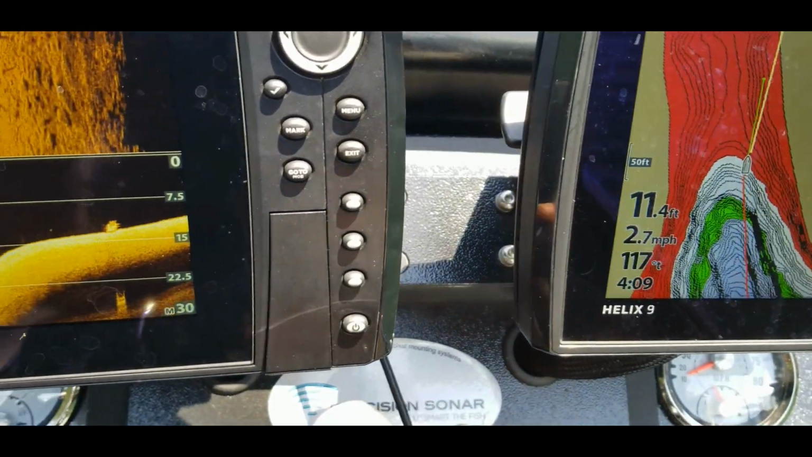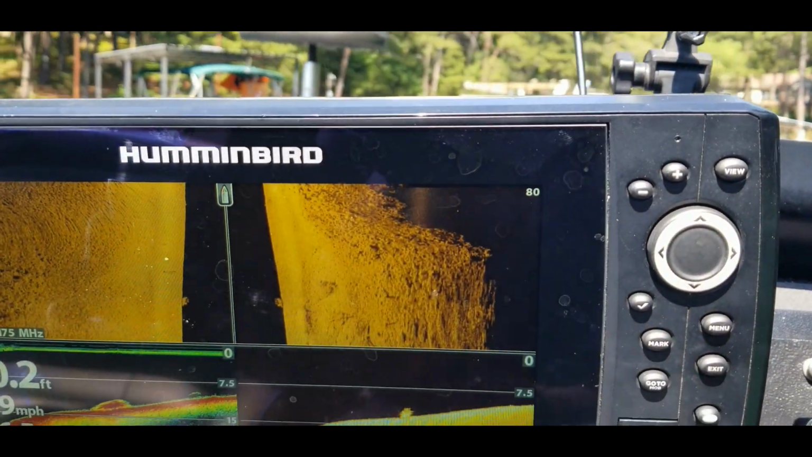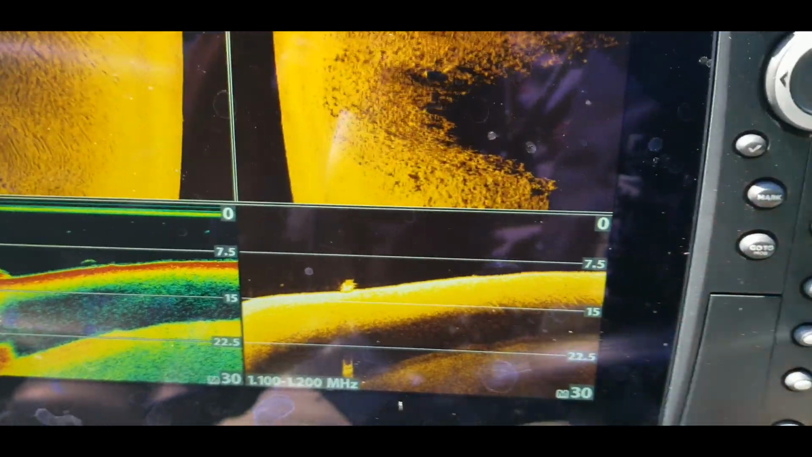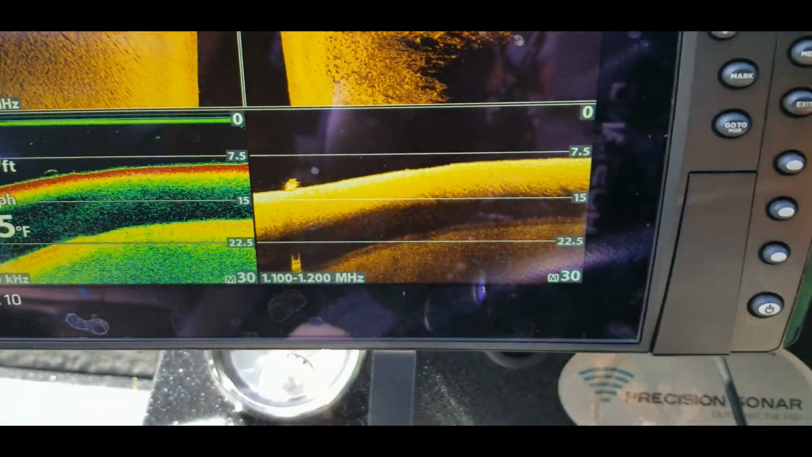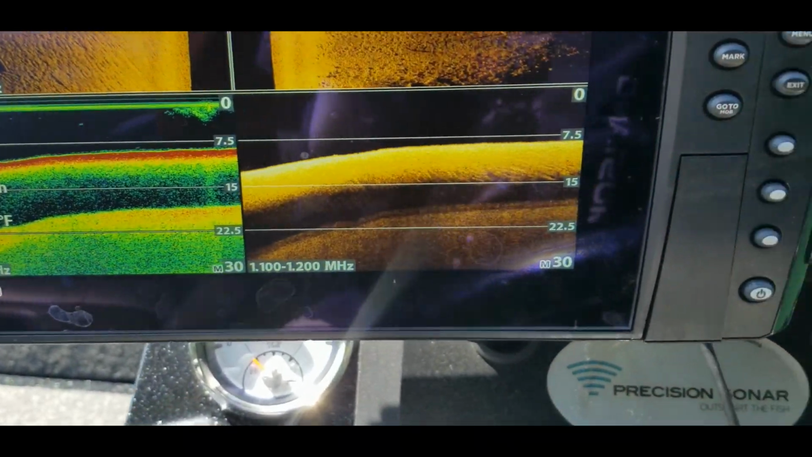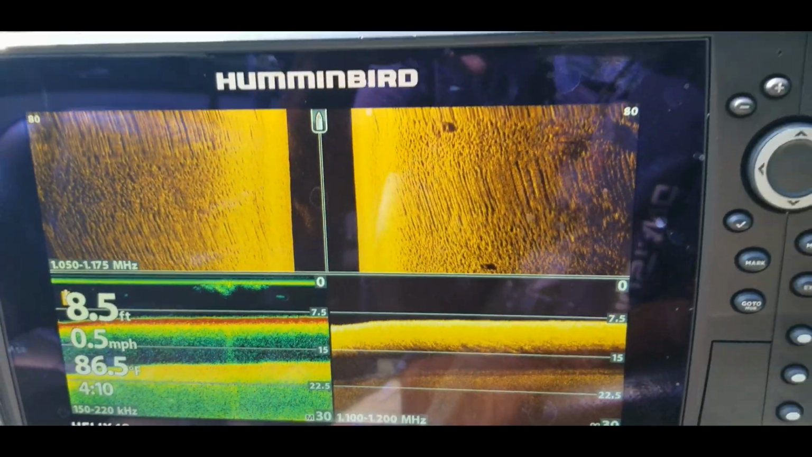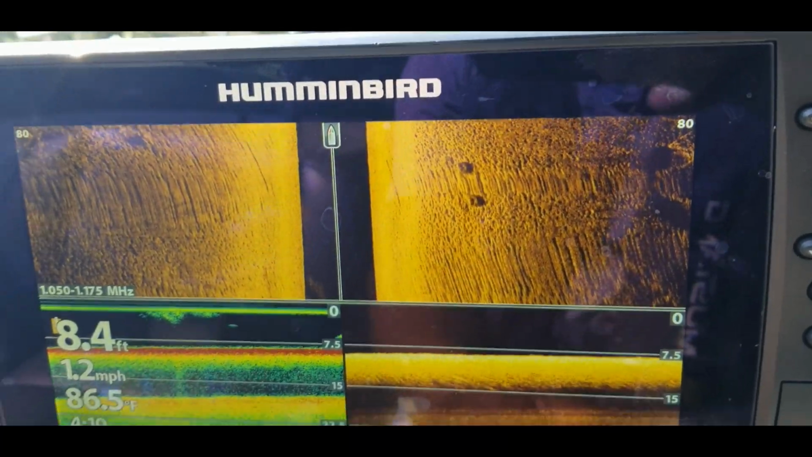So you can see we're getting kind of shallow now. We're on it at about 11 feet. So I'm gonna go ahead and spin around. All right, there's a small brush pile right there. Not really see too much in here.